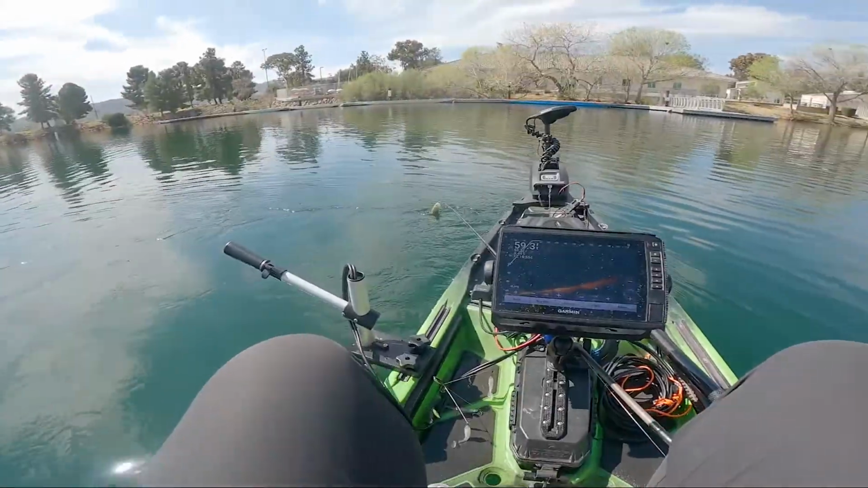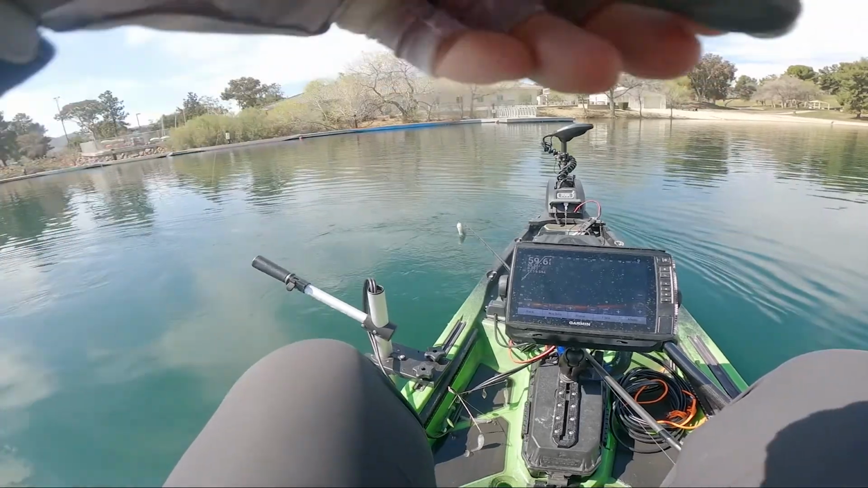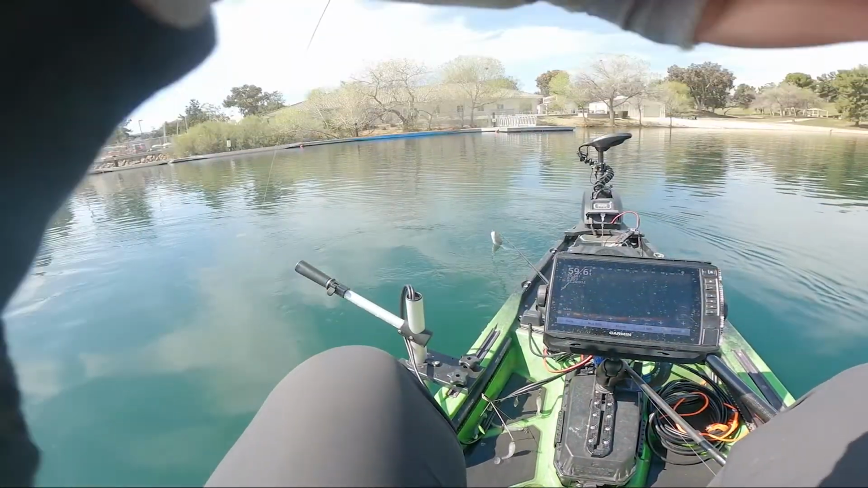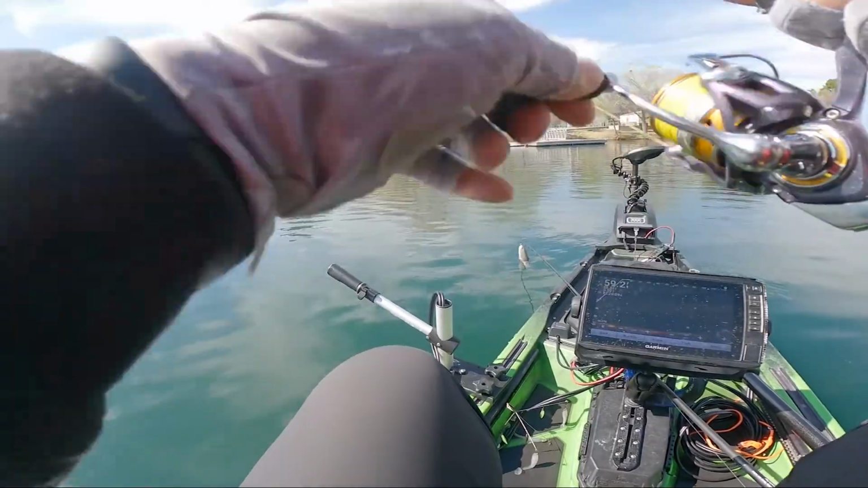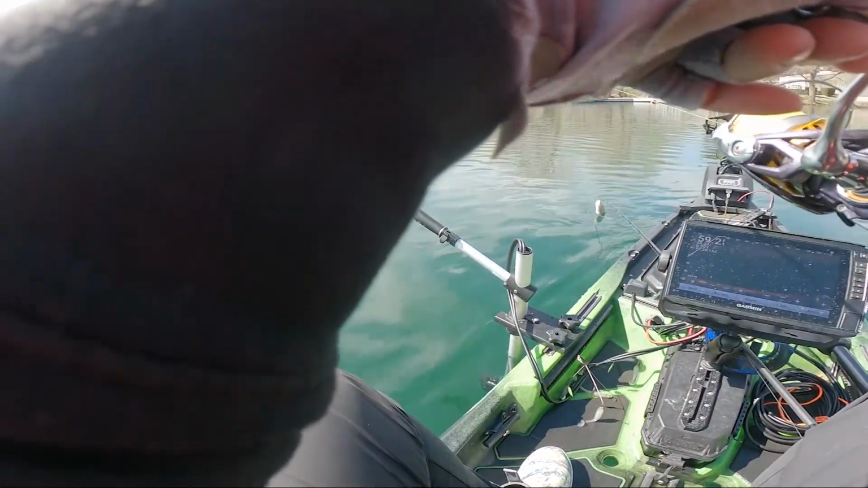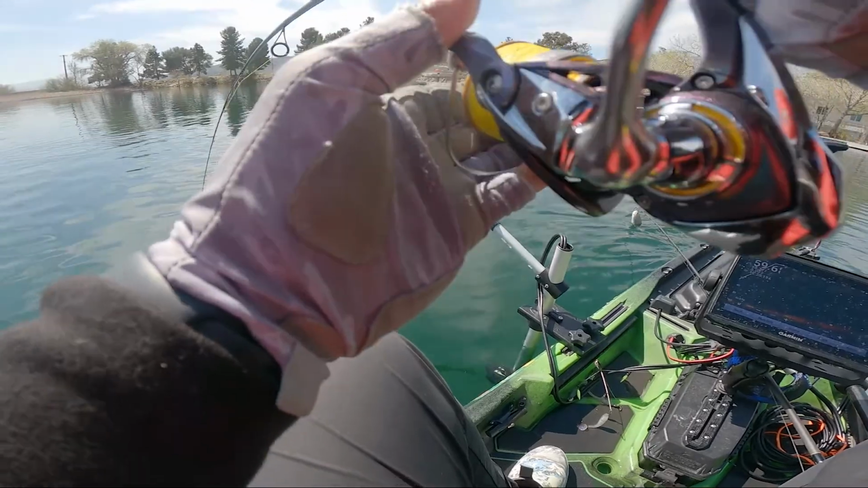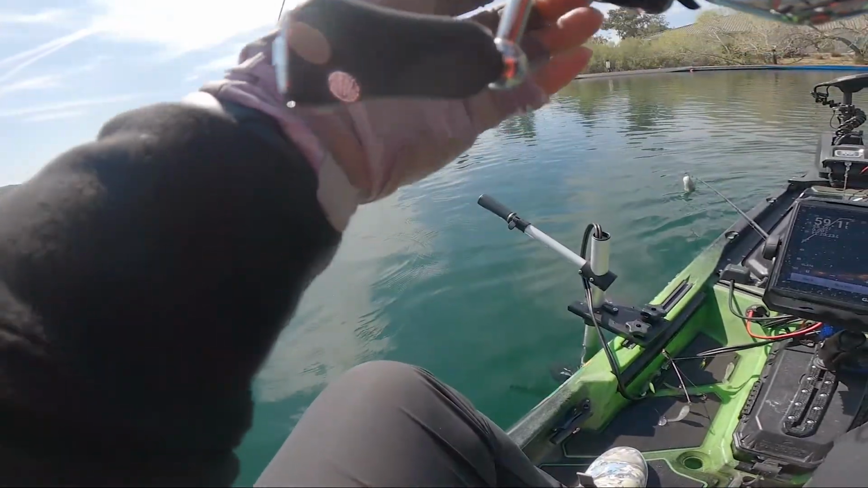Initially I thought this fish was pretty small based on the head shakes, but when it got closer, right underneath the boat, the drag started functioning and the head shakes became bigger. I instantly knew the fish was bigger because the drag was on pretty tight and it was going to deep water right away.